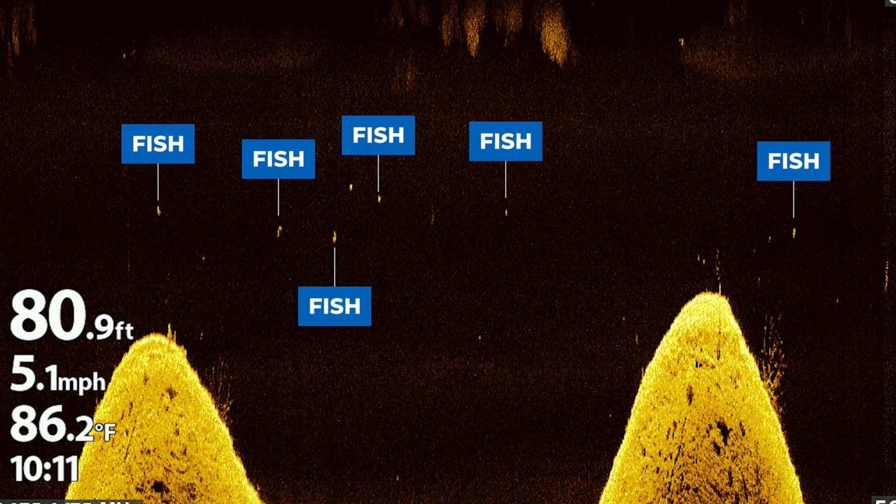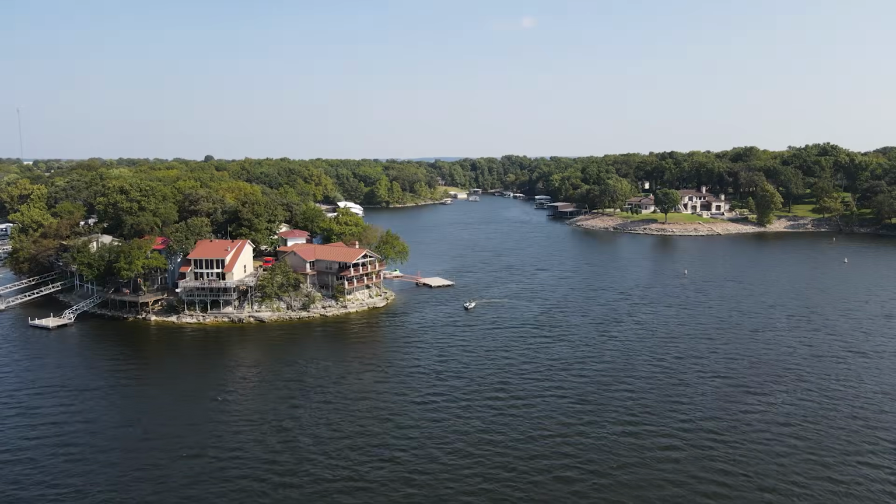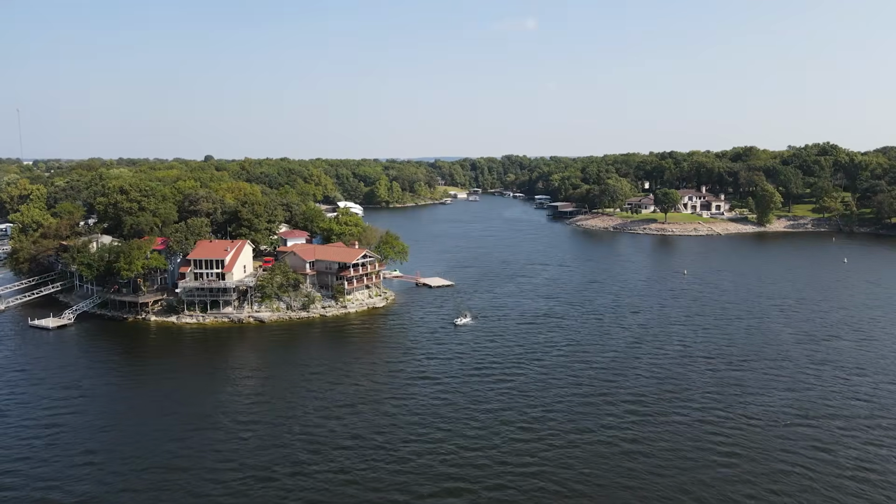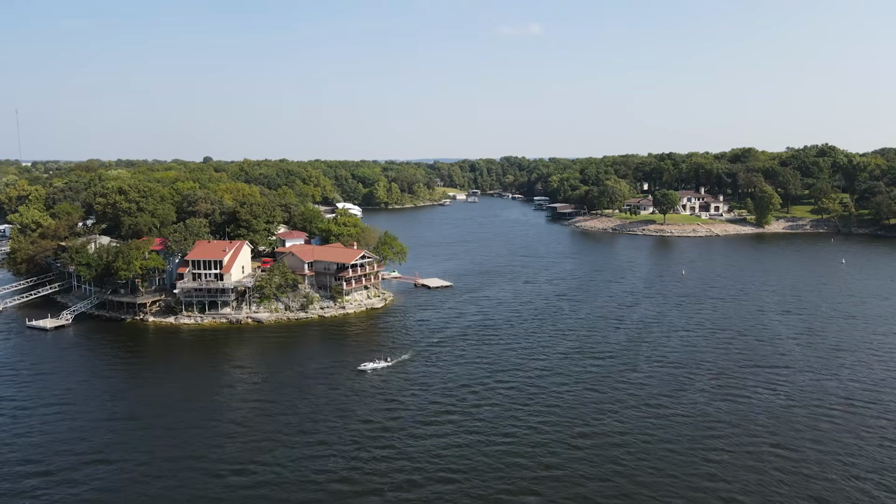Now obviously these could be very big bass, but given how far apart the dots were spaced on down imaging and how large the arches were on 2D sonar, I assumed that these were gar. My assumption was quickly proven right after 2 gar surfaced right next to the boat. These are not bass, so it's time to move on.